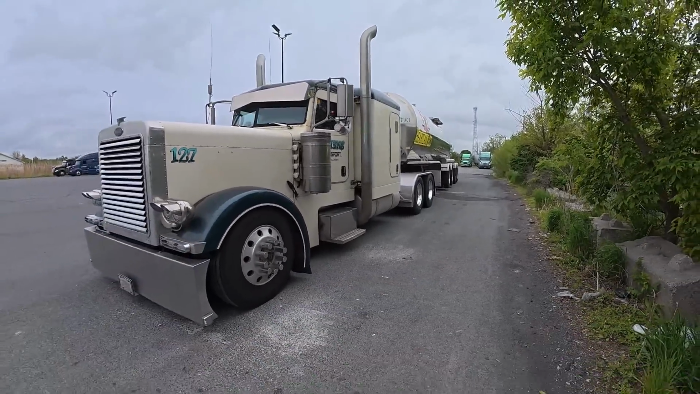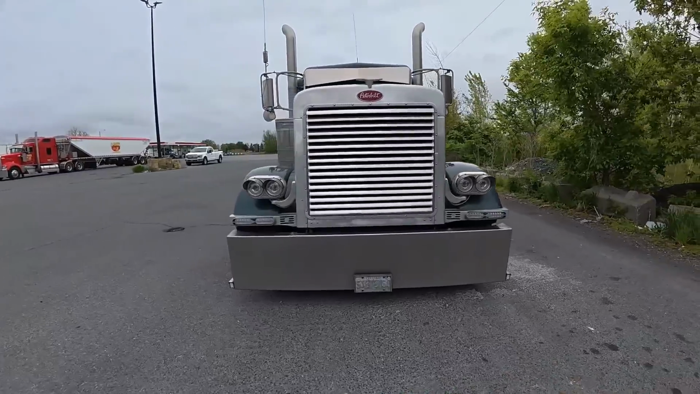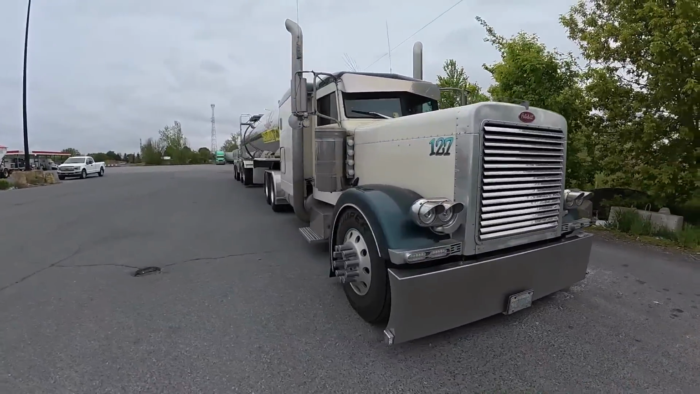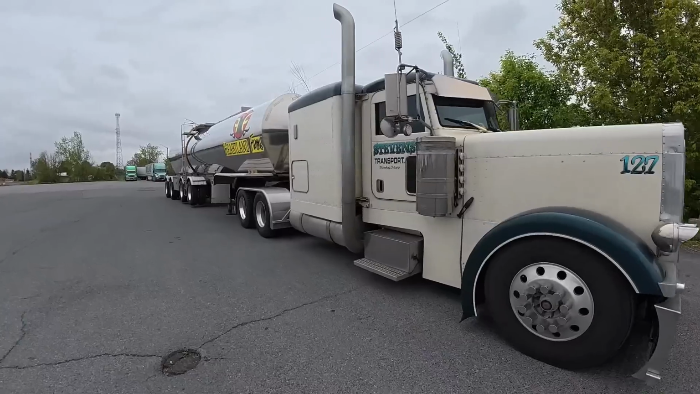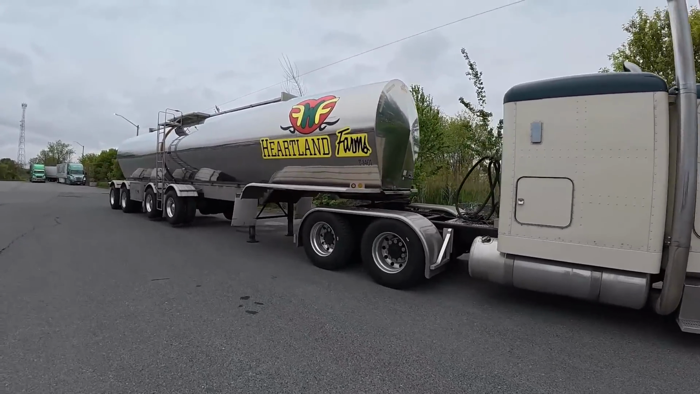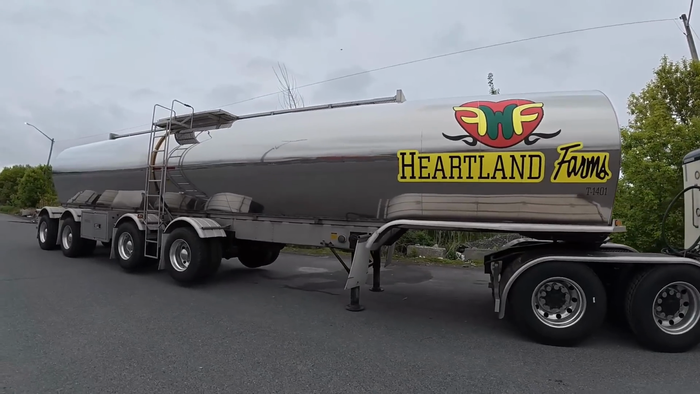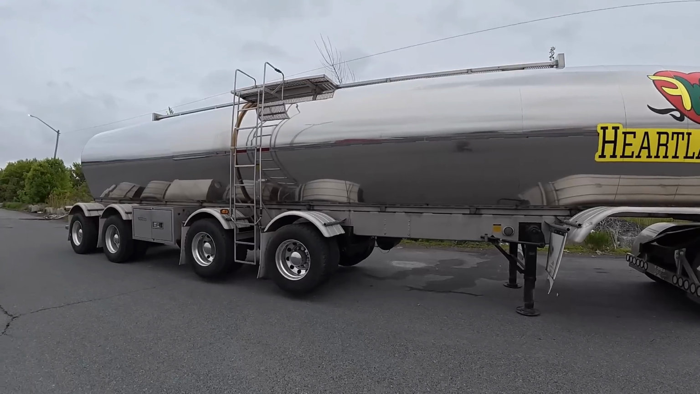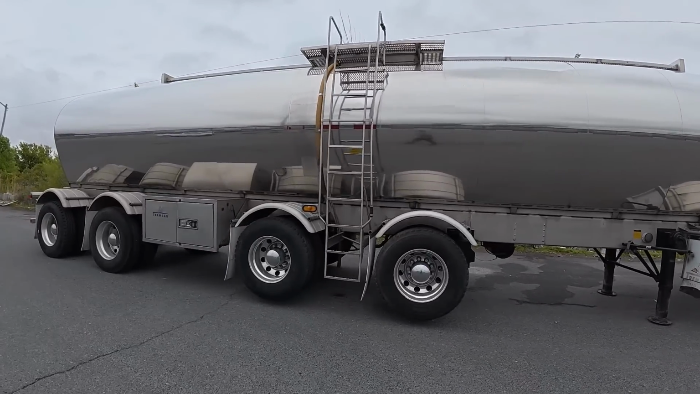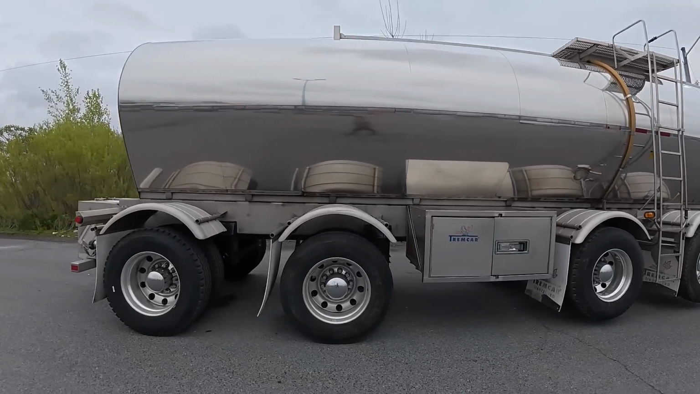Well, the pin has been pulled for the last time in our ownership. We dropped the big old tanker. Had this thing for so friggin' long, but time for someone else to get some use out of her. In great shape still.